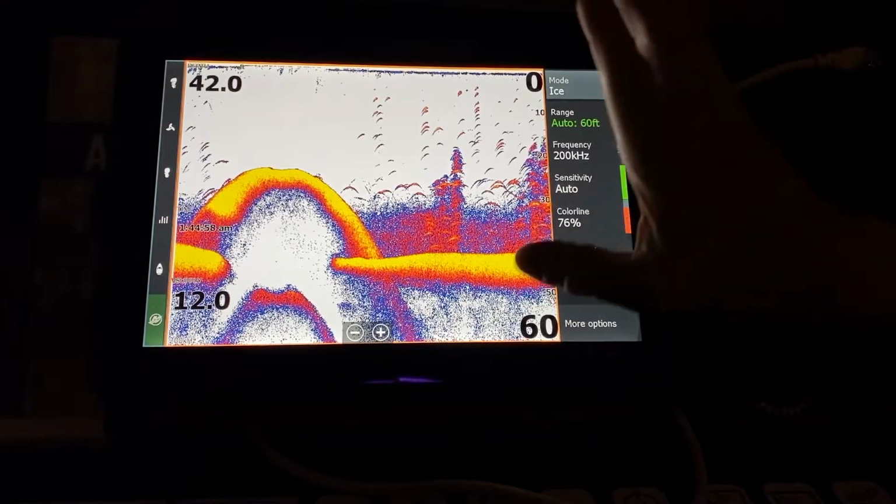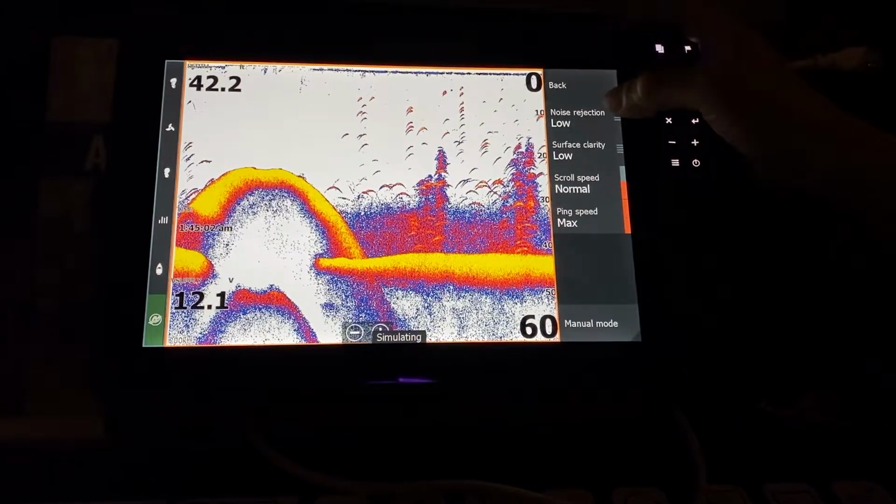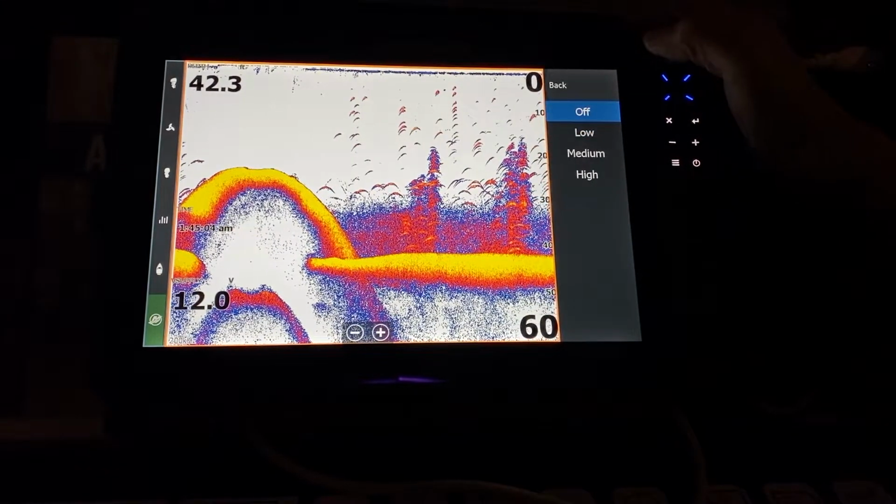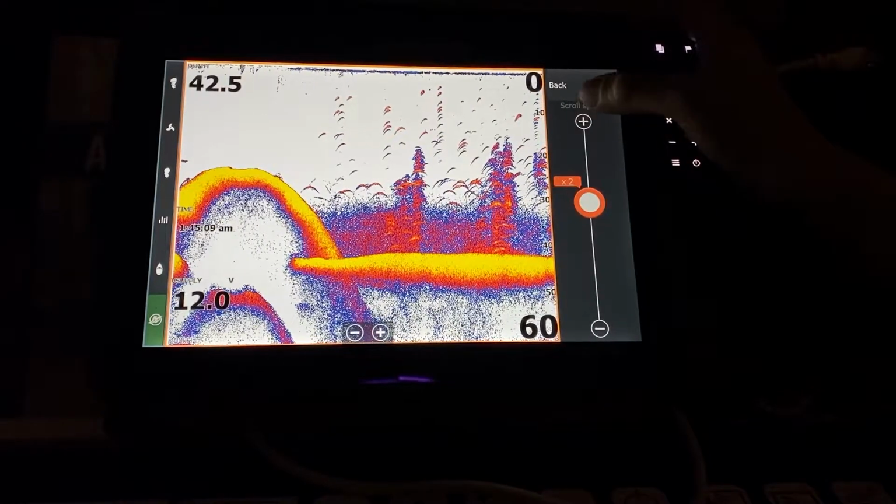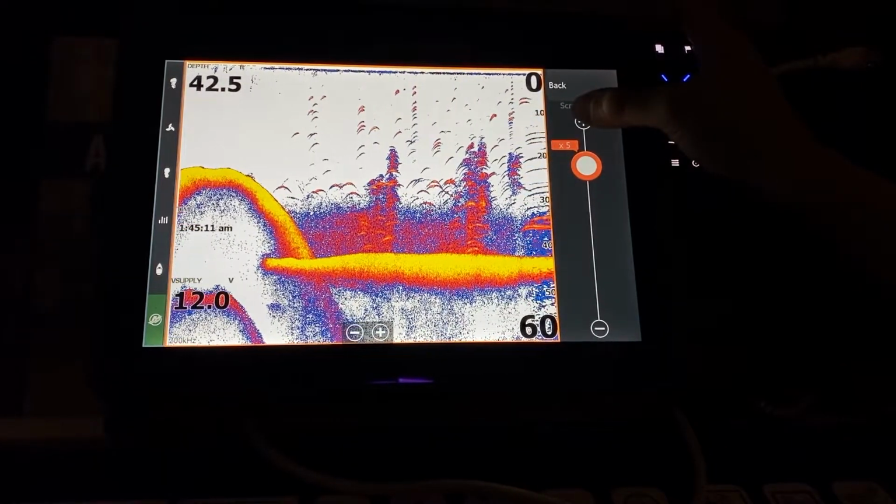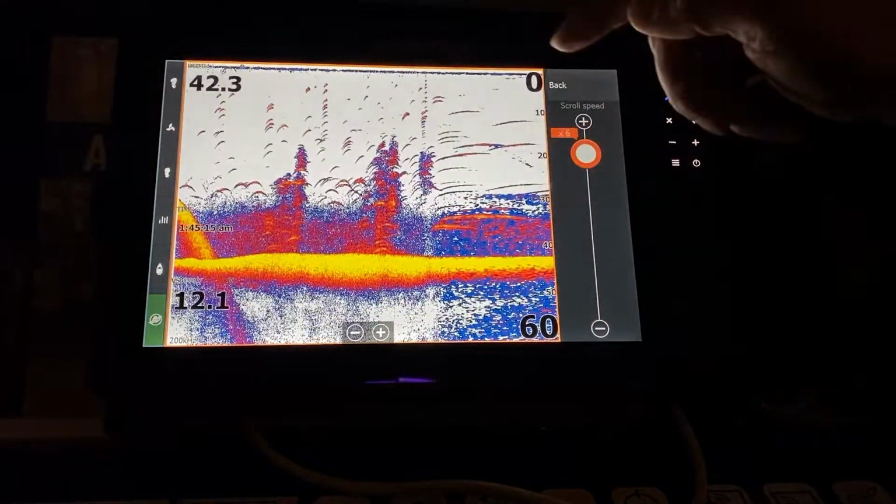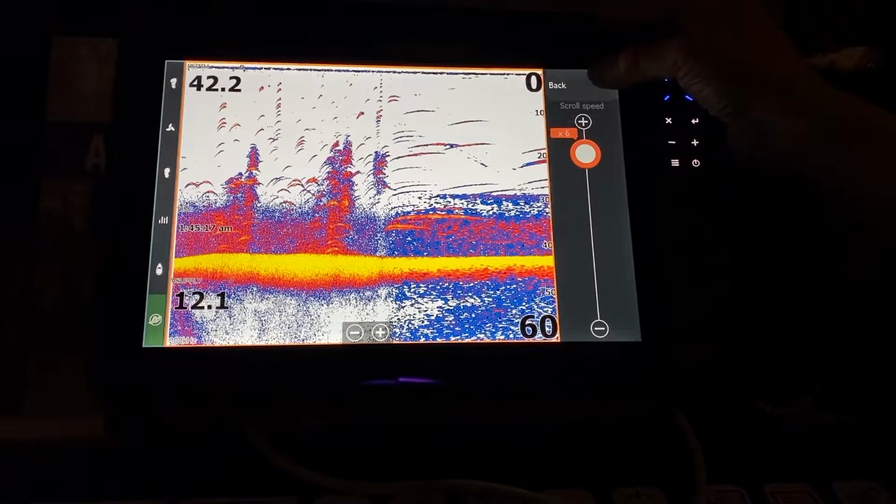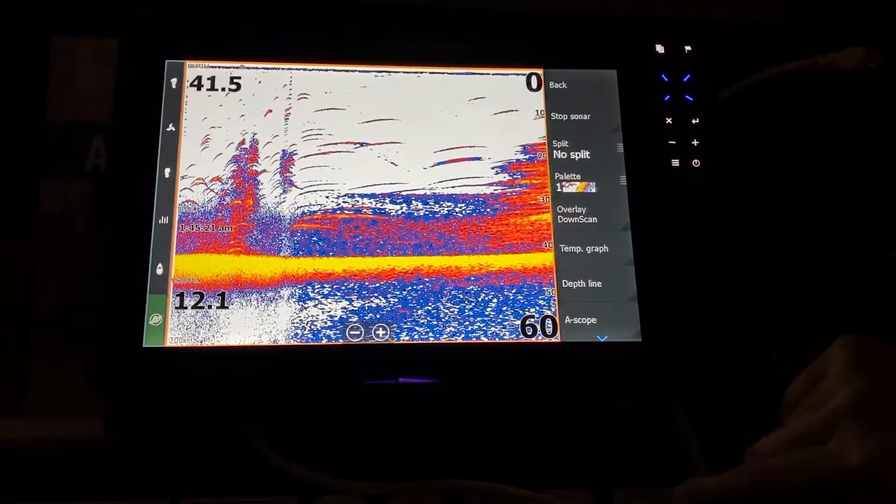All right, let's set this unit up. We're going to set up screen number 1 right now. We go to our advanced mode. We turn off the top filter because we don't need to see what's on the very top. We go to the scroll speed and we want to go to 6 times. So we want the unit to scroll across a lot faster so we can see our jig and the fish coming through quicker.